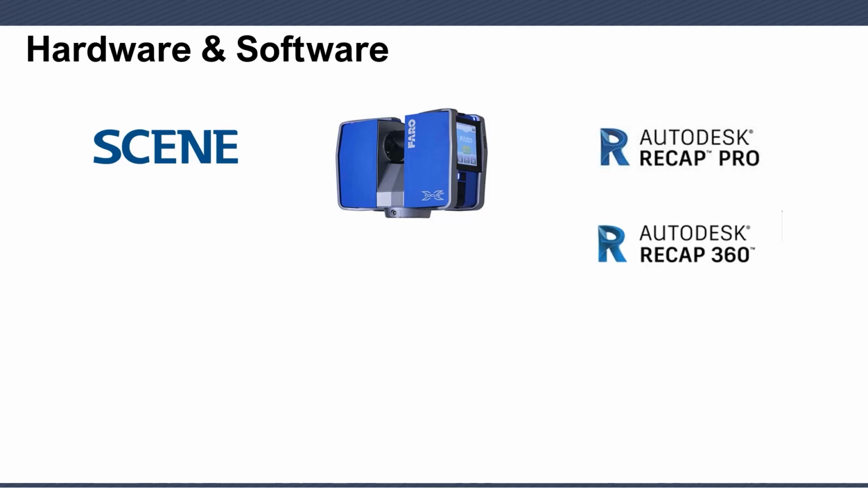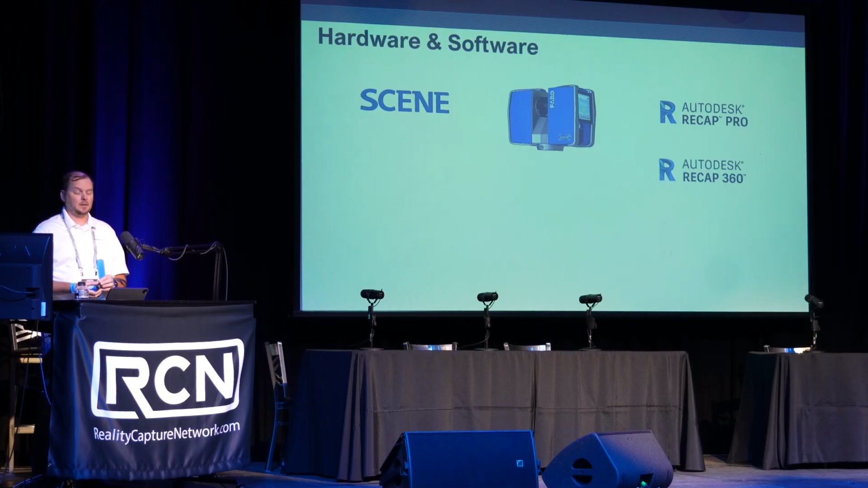We used Recap 360. I used the mobile app actually to view the scans out in the field. I used that mobile app for making notes out in the field on the scan that would actually then show up back in Recap. So a moment of silence for Recap Pro iPad.